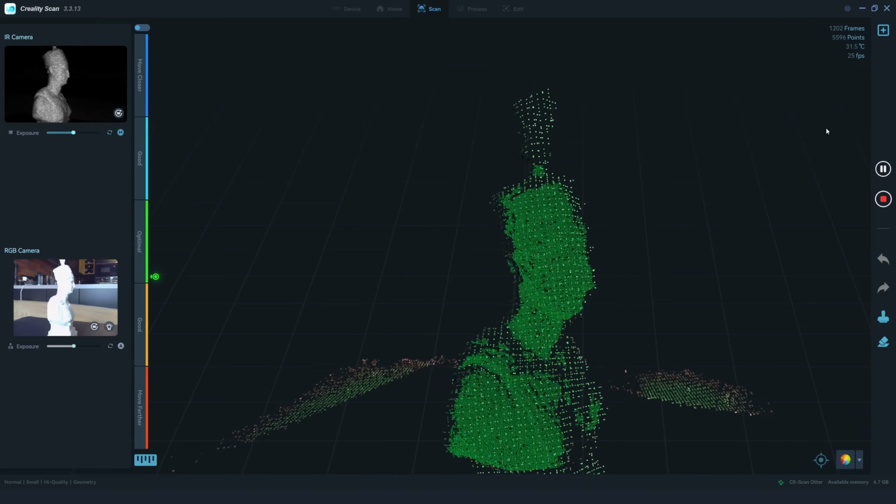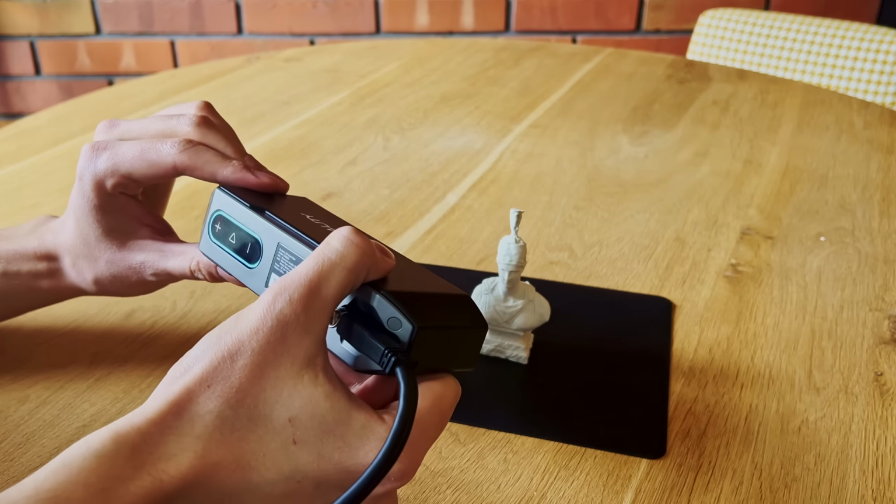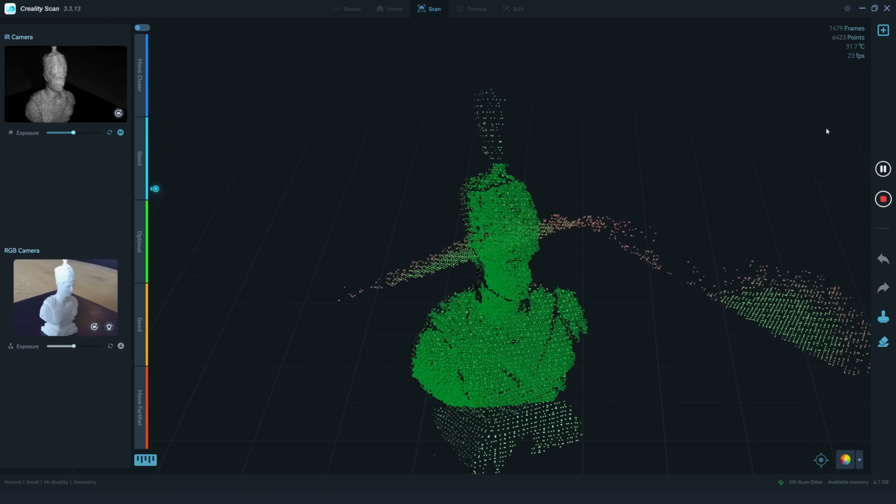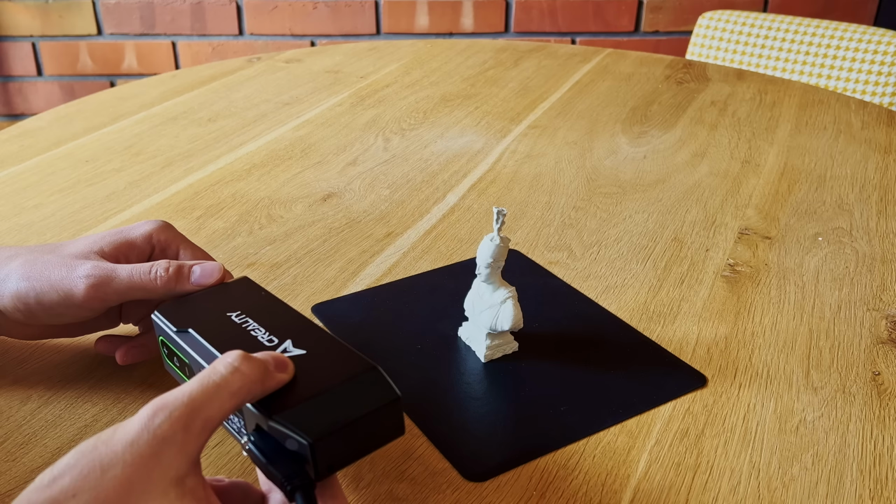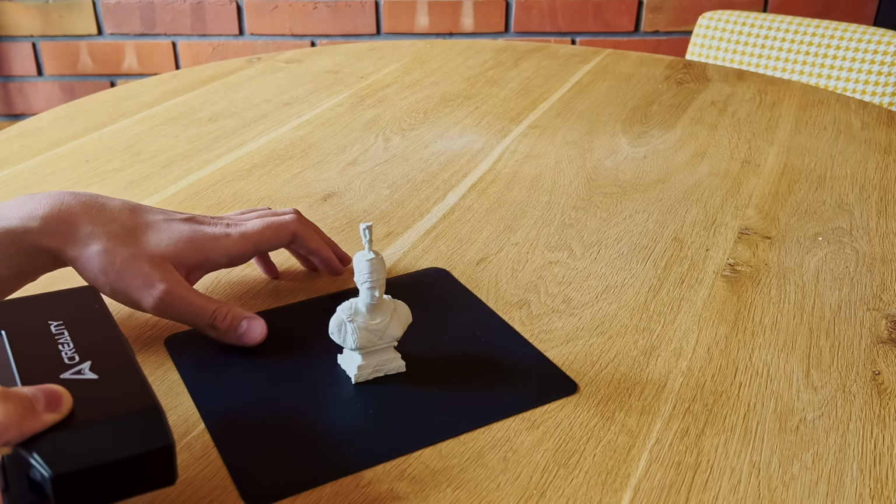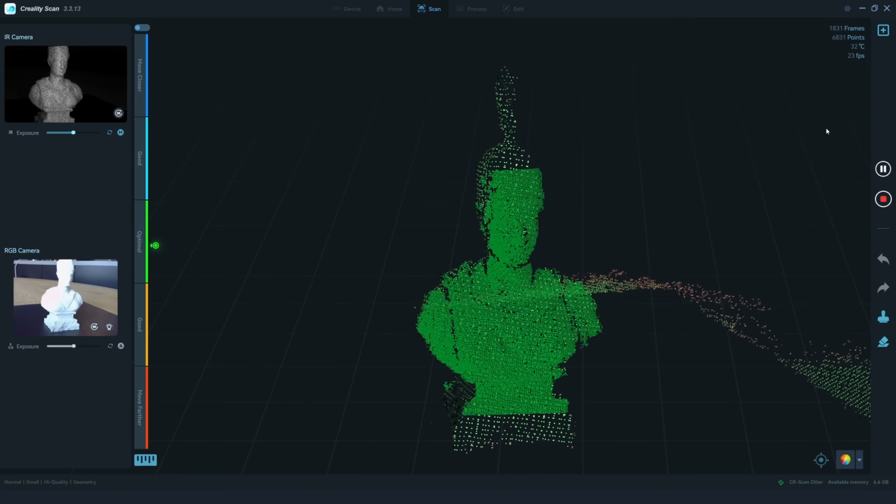I'm not using the tripod here, and my hands are shaking a lot during this test, and yet the software keeps up with it. I think it's safe to say that lack of stabilization is, in fact, not an issue with this device, so that's a fair point for Creality. While scanning small objects, like this one, I like to put the scanner in one place and just rotate the pad with the object on it. And in such cases, using tripod would be the most convenient.